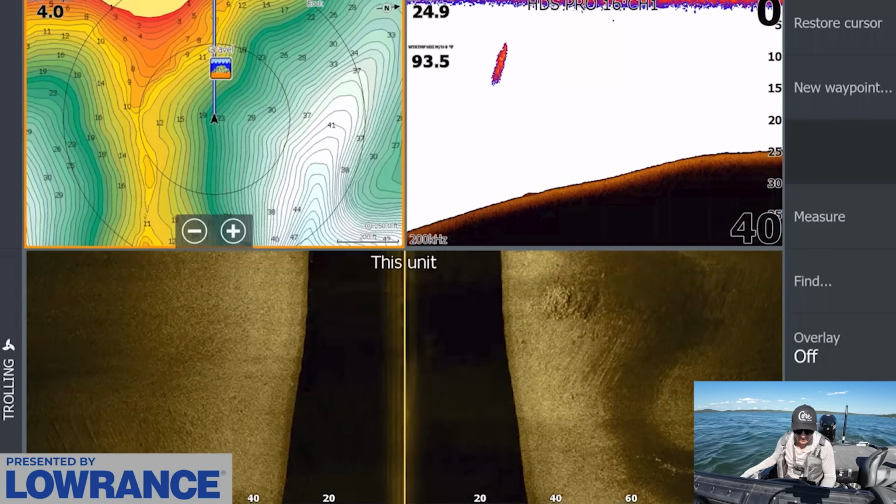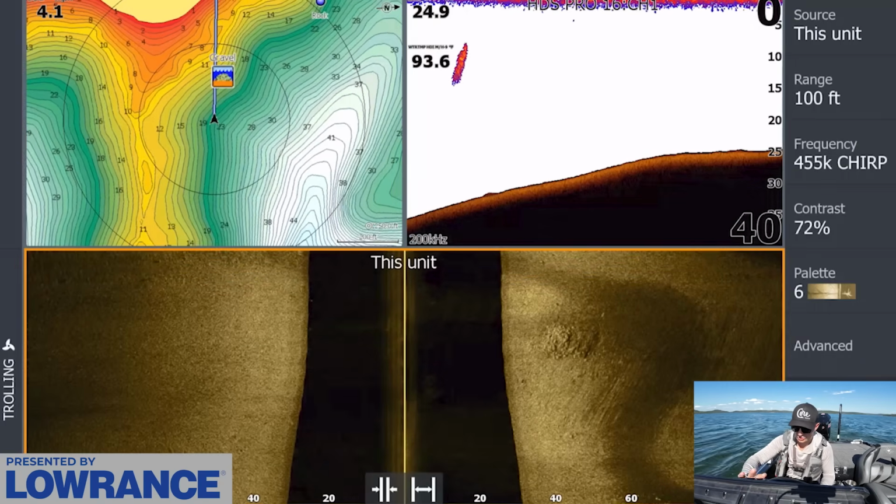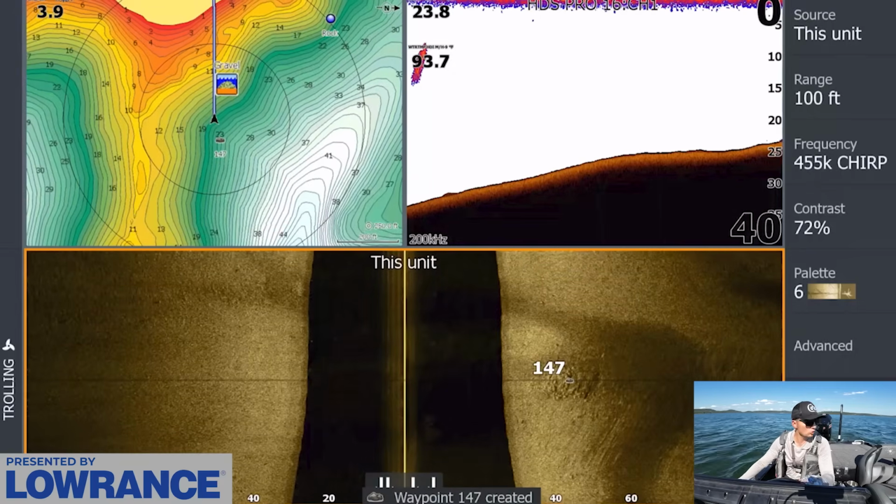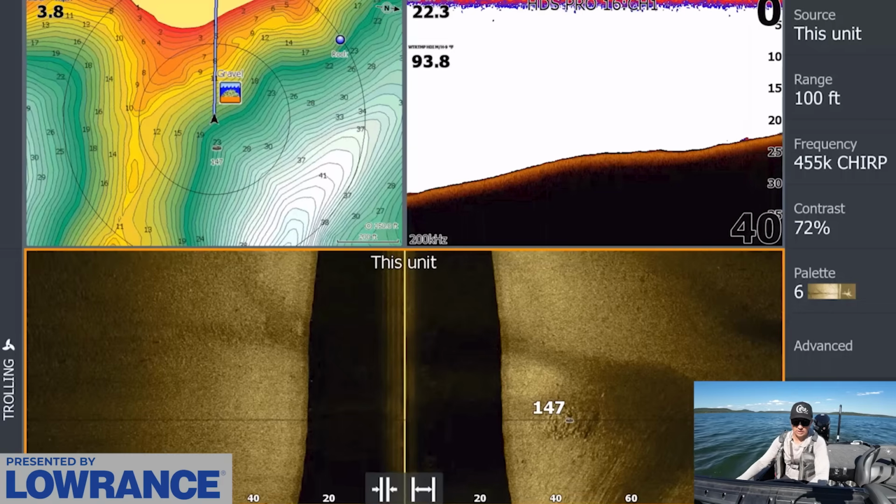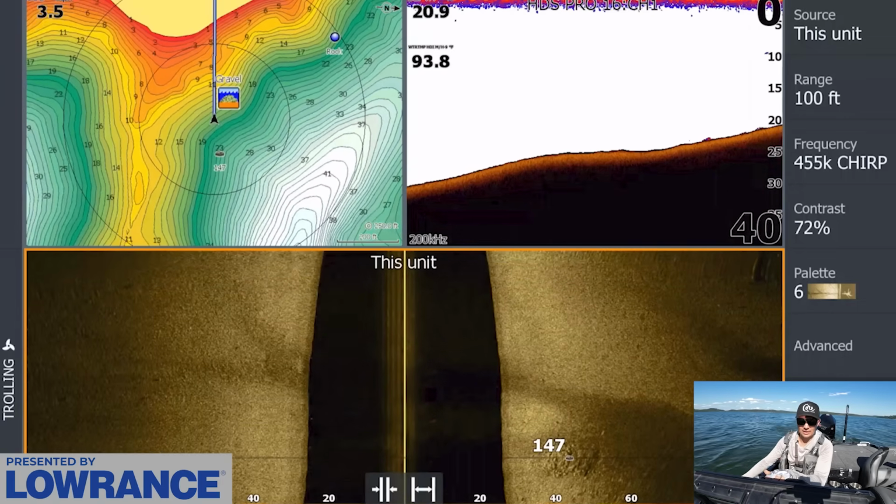And right off the bat, we have a nice rock pile that just popped up right on the right side of our side scan. So we're going to just start marking here. That rock pile is a little bit deep, 25 foot, but we're not going to be too picky right now. I do like the fact that there is rock in this area though, already popping up, because that means there's a high likelihood there's going to be a lot of rock piles through here.